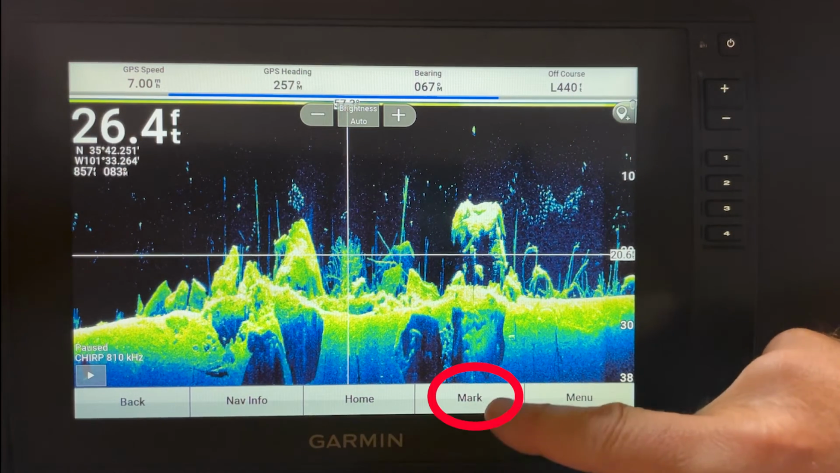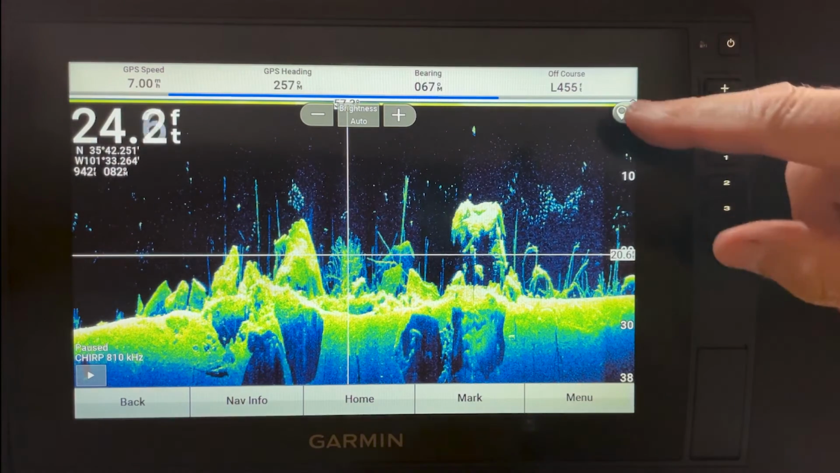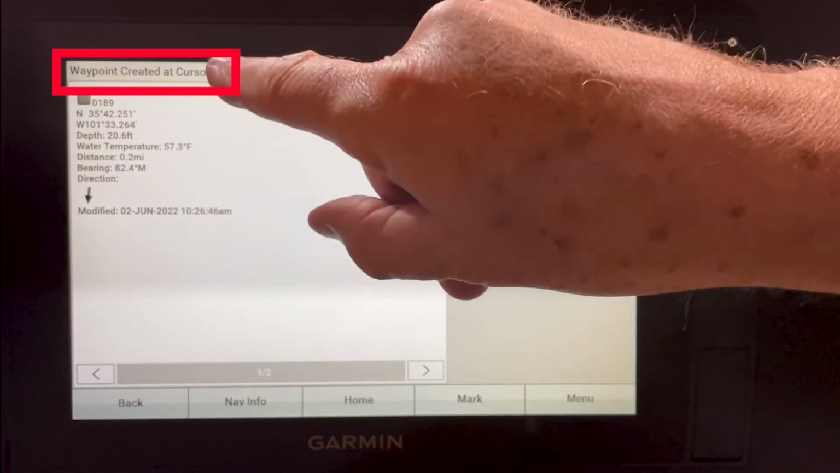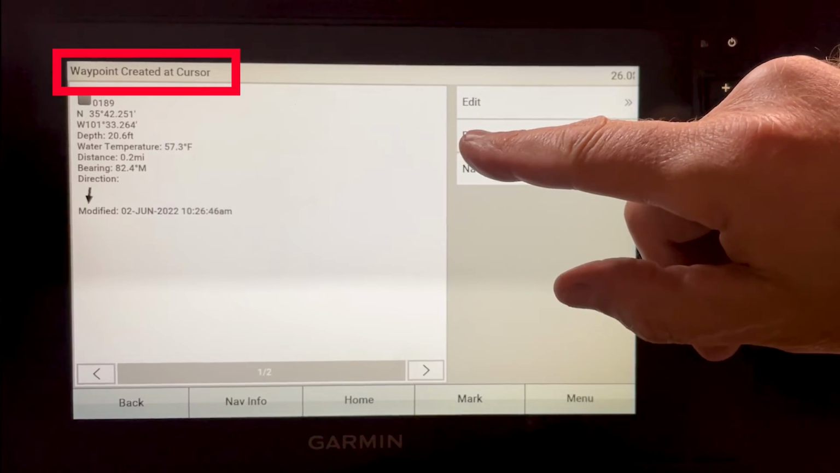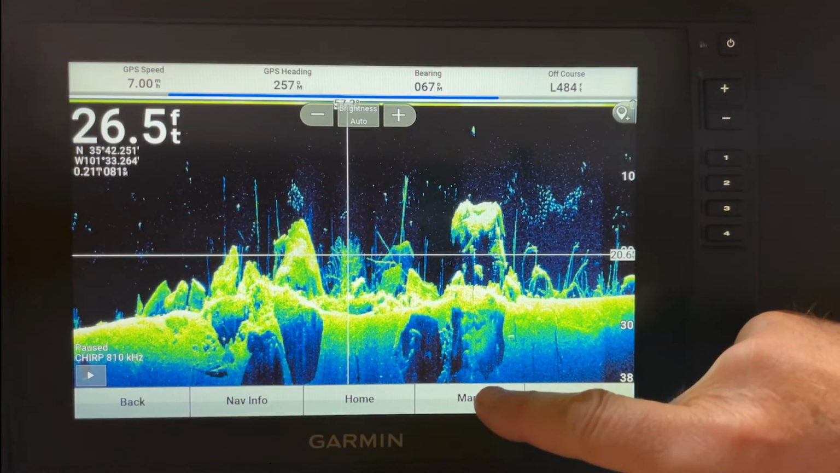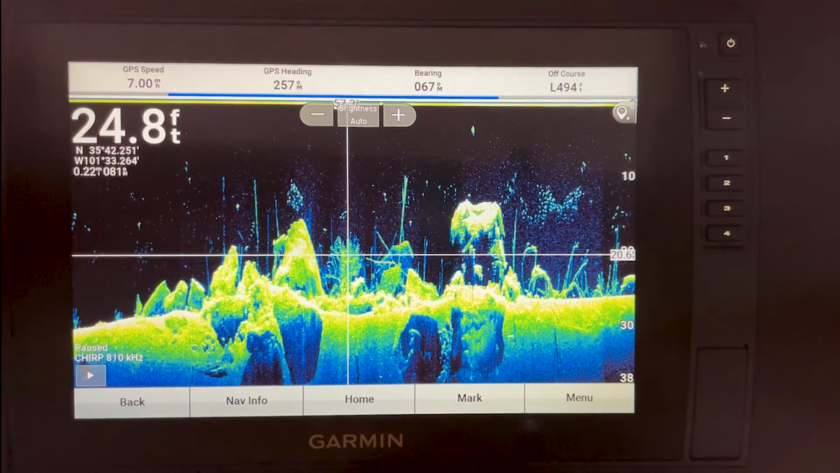Do not press the mark button down here. Anytime you press that mark button, that's going to mark the position of your boat. Okay? So if I hit that inverted teardrop, look up here, waypoint created at cursor. That's important. If it says cursor, that means it's an object that you want to mark in the water. Now, if I hit the mark down here on the menu, see this waypoint created at boat.